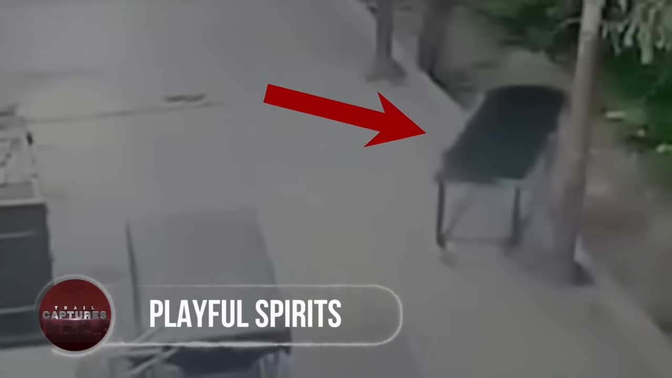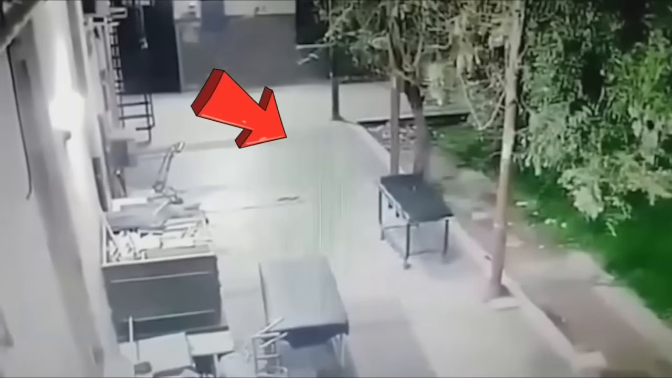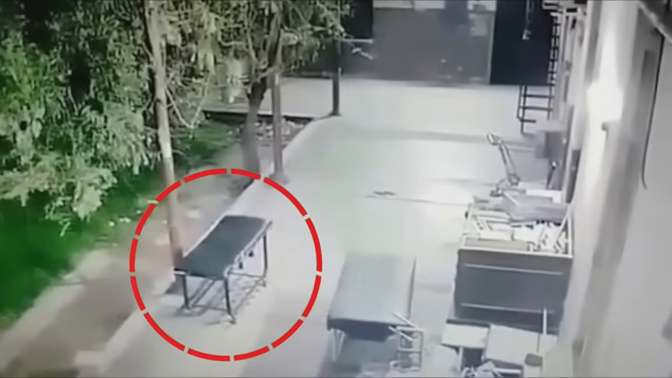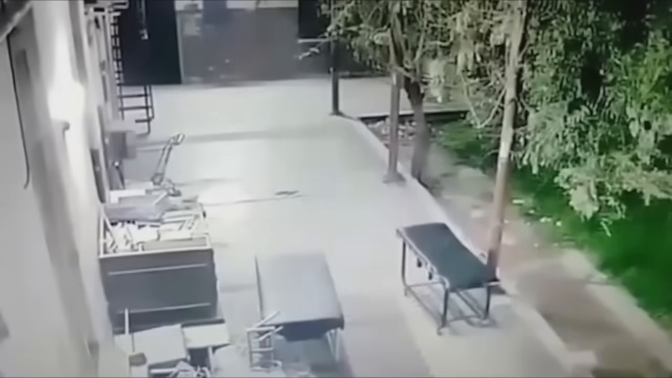Playful spirits. At the beginning of the video, our attention is immediately captured by the peculiar sight of a hospital bed moving on its own. At first glance, one might think it's just a gentle breeze causing the movement. But upon closer inspection, it becomes clear that the bed's actions are erratic and seemingly independent. The absence of any other movement in the surroundings, like twigs or leaves, only highlights the unusual nature of this phenomenon. Rather than being influenced by external forces, it appears as though an unknown entity is playfully engaging with the hospital bed.